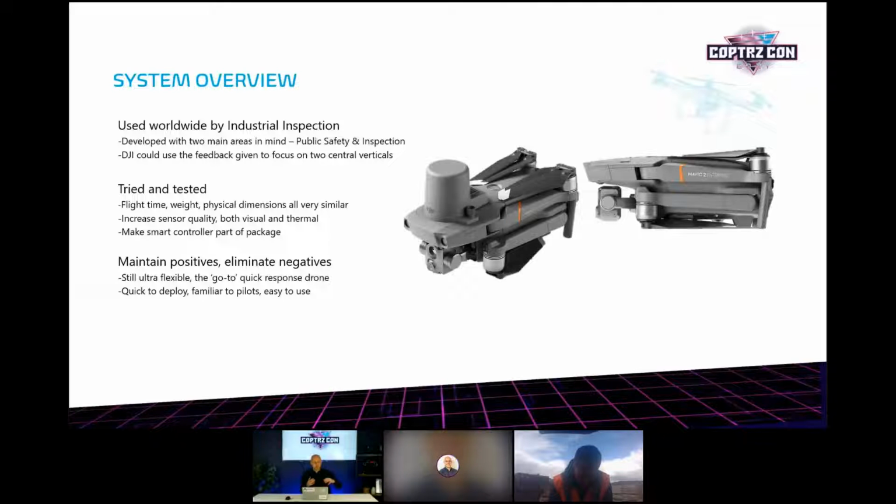In terms of the actual physical appeal, Mark, because this is something we've obviously used, and I know you've used it as well, let's talk about flight time and actually carrying it about, weight, and also the dimensions of it. So the actual size of it, being able to store it. What are your thoughts on that? Because I know you've always been sort of a Phantom guy, you went on to the Matrice series. What are your thoughts around the size and the compactness?